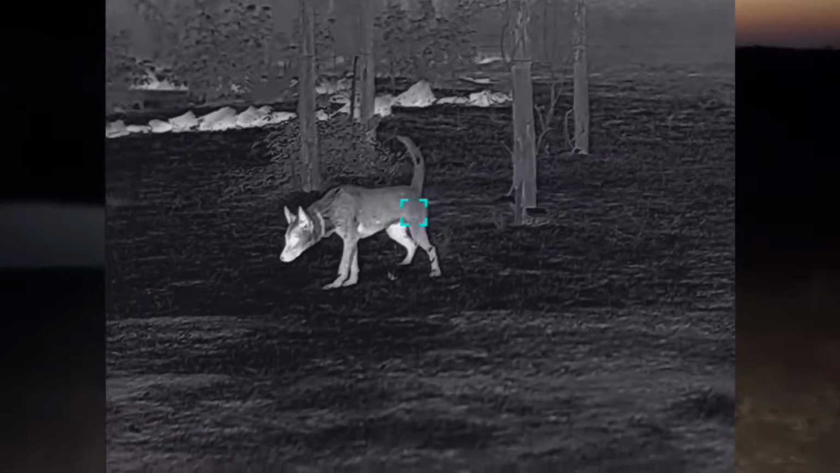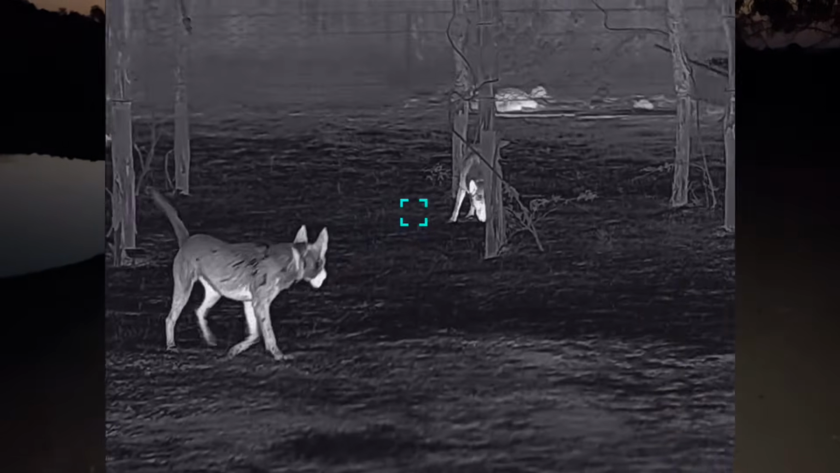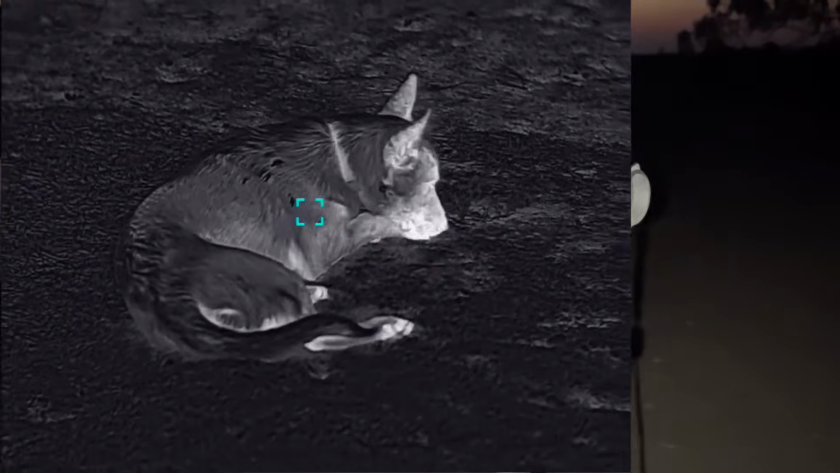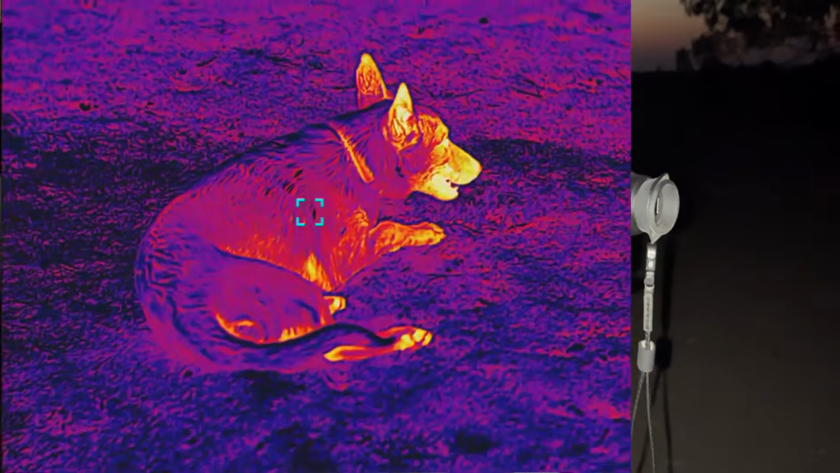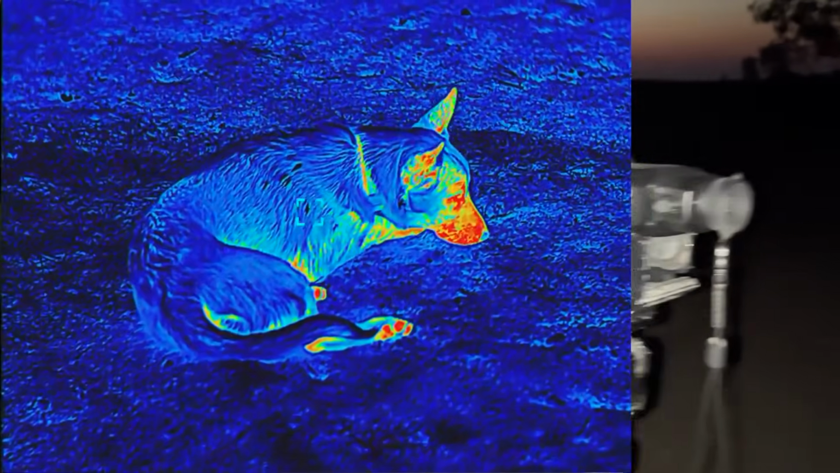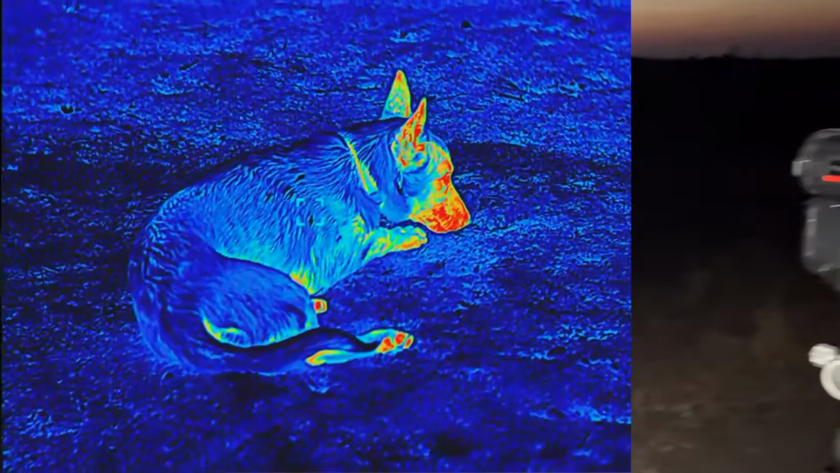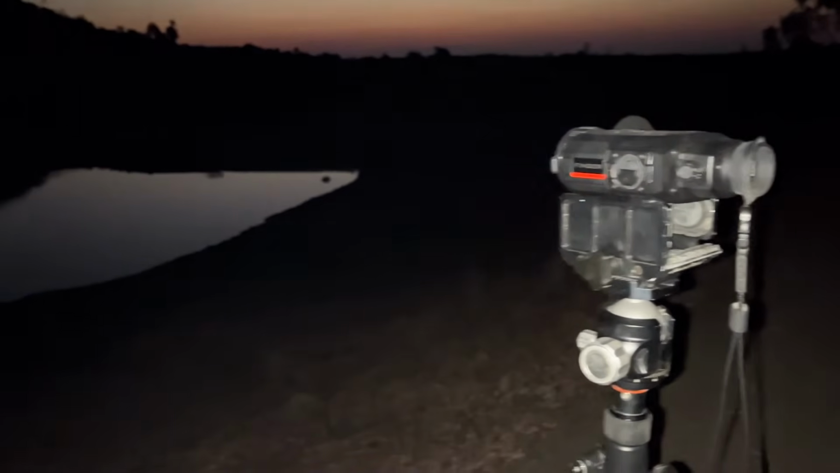But I don't know whether that's, like I was just talking about, a plus side or a negative. Not really sure. It all depends. I'd like to try it in a bit of cooler weather too. It obviously will perform better in the cooler weather, but it's probably still close to 27, 28 degrees at the moment, which really isn't ideal thermal weather.